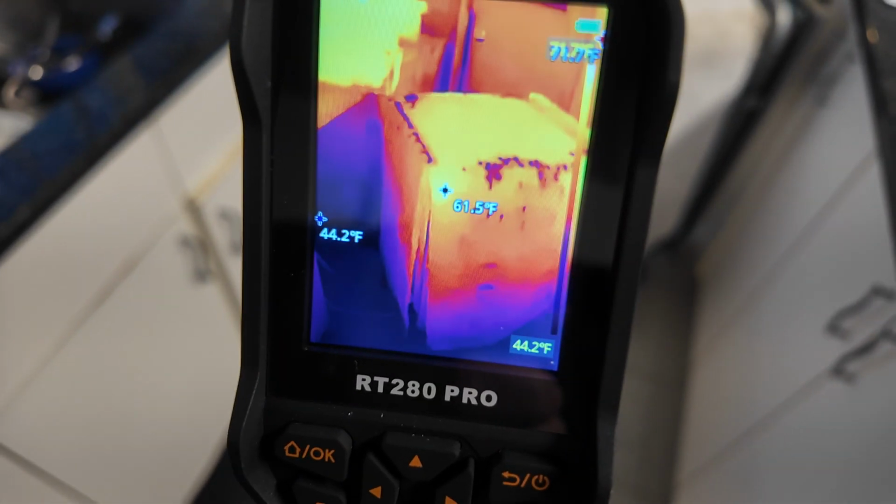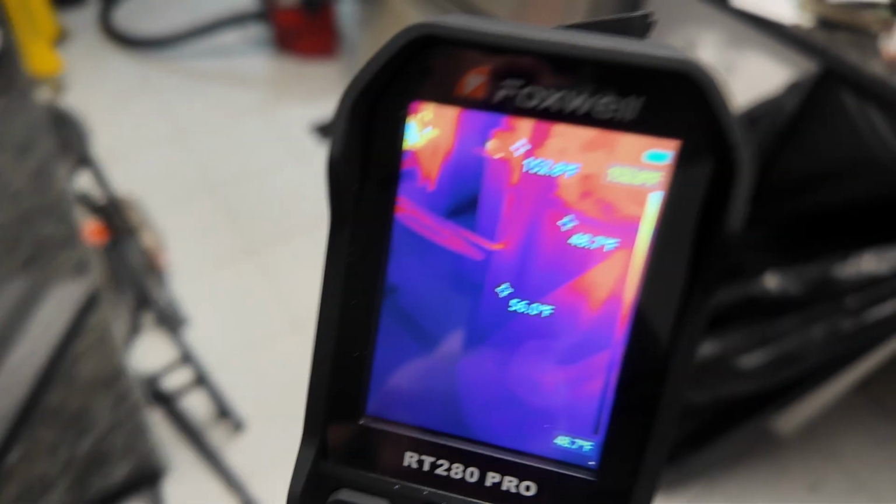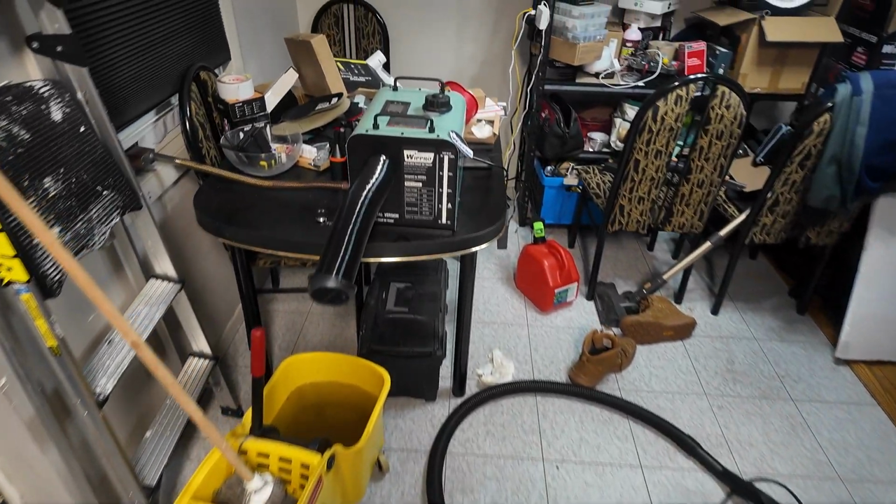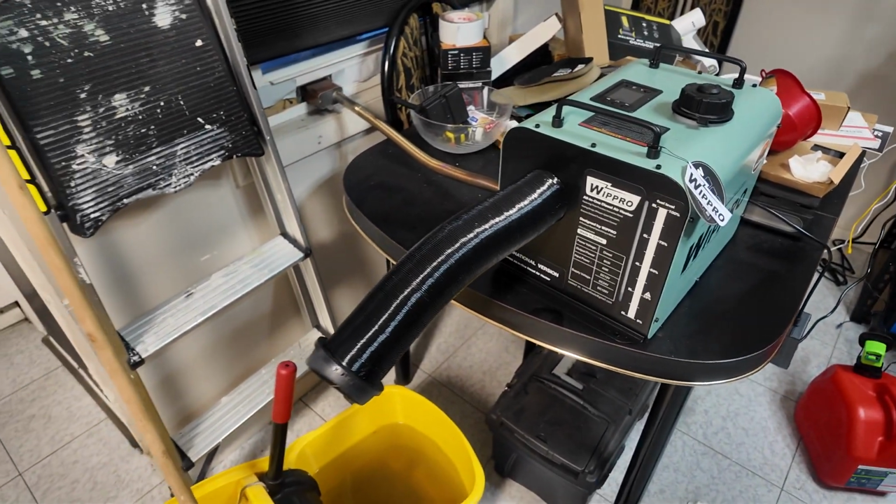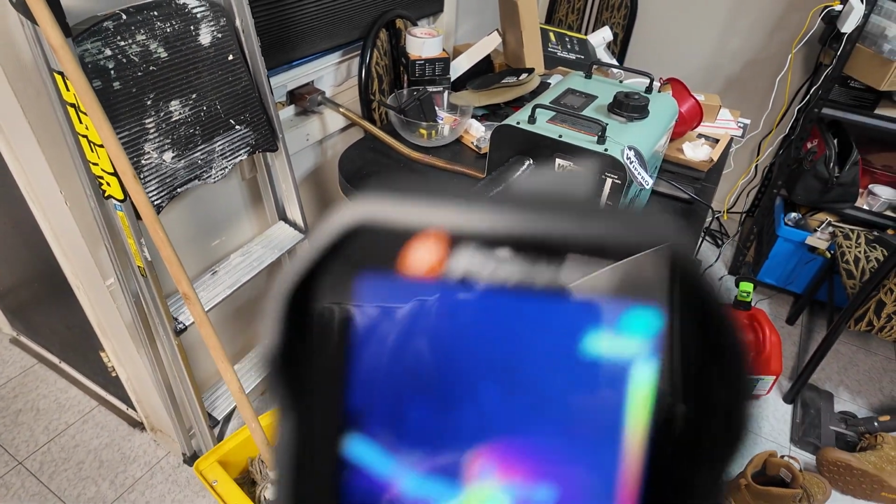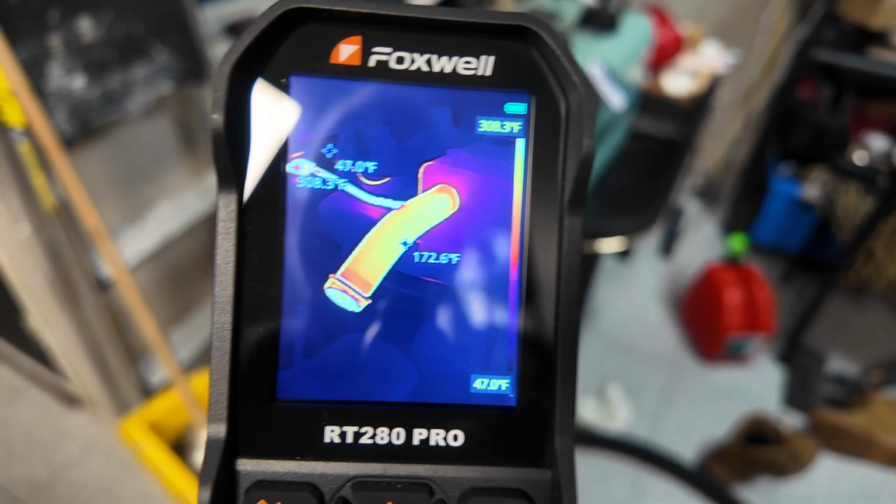But let's take a look at something that's very hot. So I'm running this diesel heater here. This diesel heater helps supplement heat in the kitchen. So let's look at it through the imager. Now there you go. Now you know that bad boy is cooking.